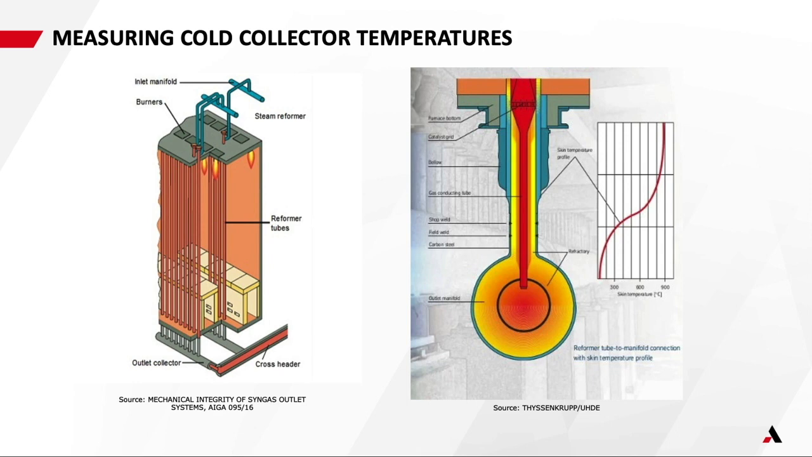manifolds exiting that furnace. Because of those high temperatures and that temperature gradient, the monitoring of these surfaces is actually quite critical, and in some cases as critical as measuring the internal surface temperatures of the tube. Interestingly, if you have data from the skin temperature on the inside of the furnace, and you're measuring the surface temperatures of the outlet manifold, pigtails, and the main header, you actually get really good information about what's happening to that gas as it exits the furnace, and certainly more information than you would get from a common furnace design where you're getting a limited amount of gas exit temperature data.